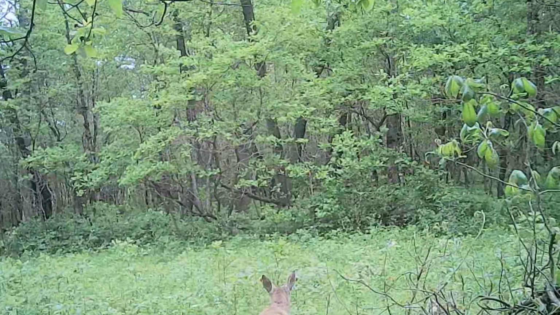Off to the right is cornfield. Not a huge cornfield. There's a way to get into the woods. You can go east or north. Straight ahead is east, and to the left is north. And you can get into the woods. So it's just a nice little corner that's wet.